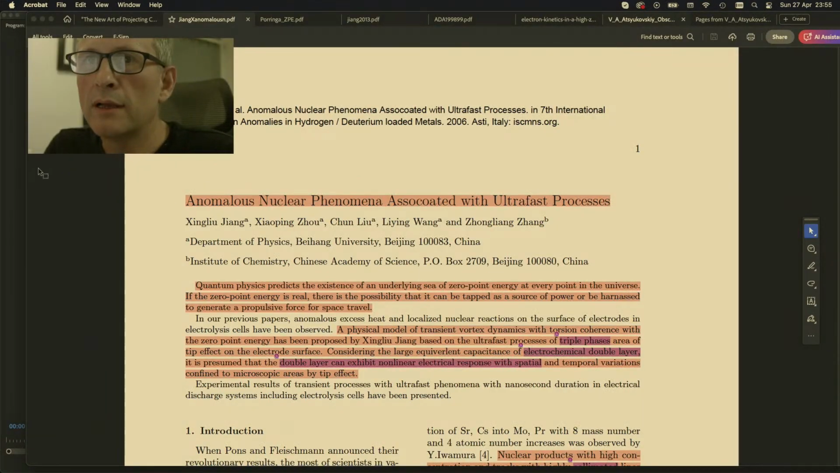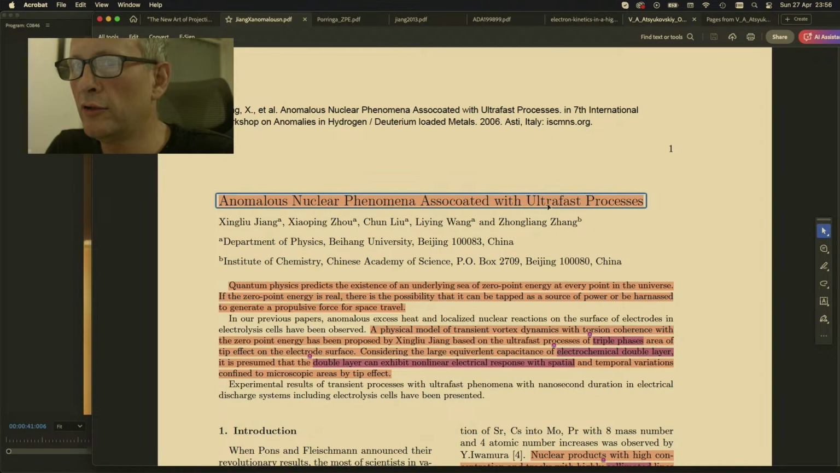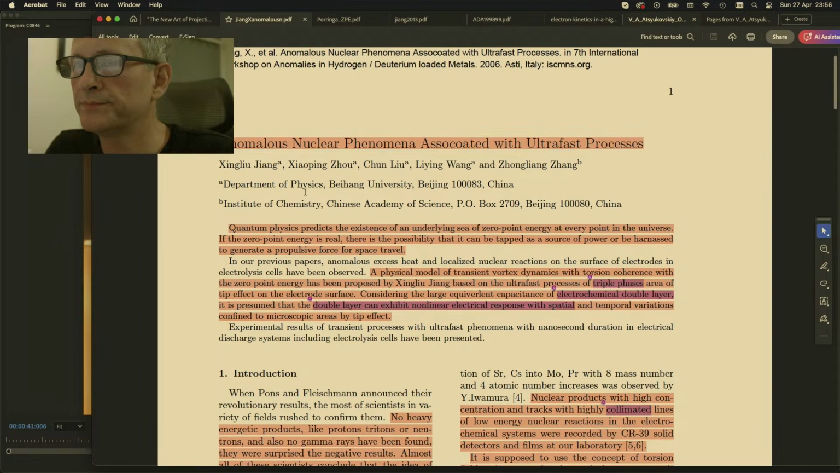This work is by Zhang X et al. And it is called Anomalous Nuclear Phenomena Associated with Ultra-Fast Processes.